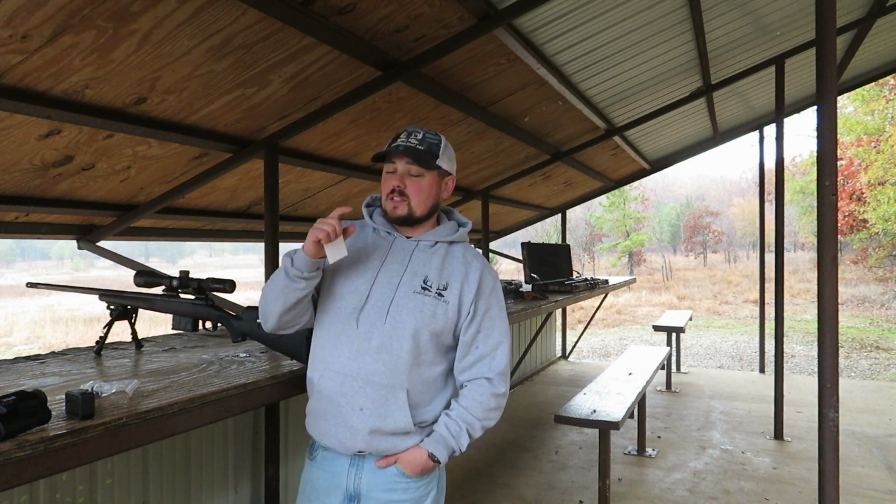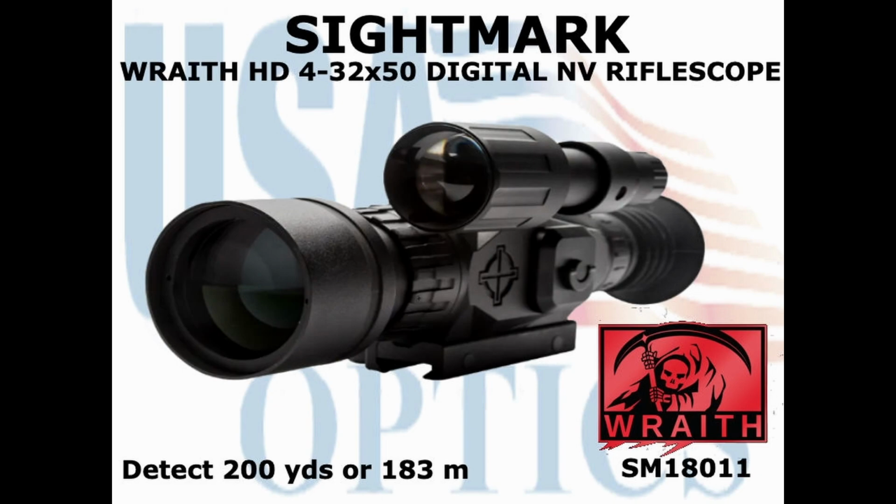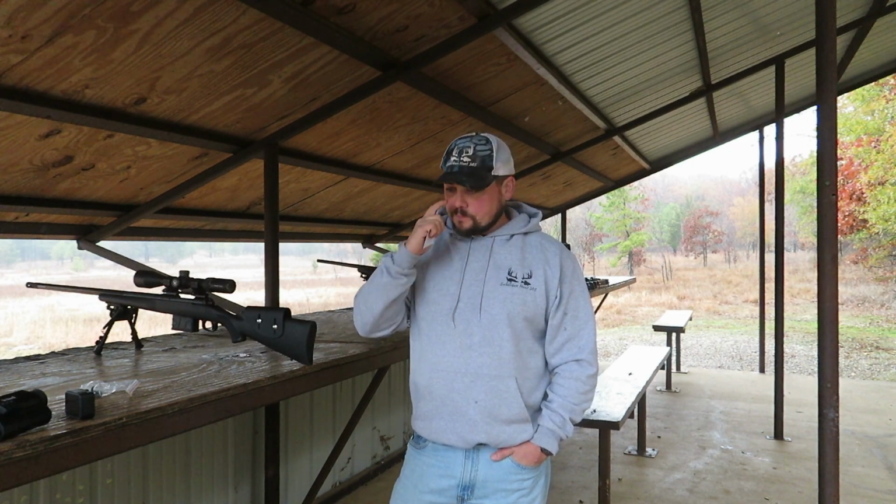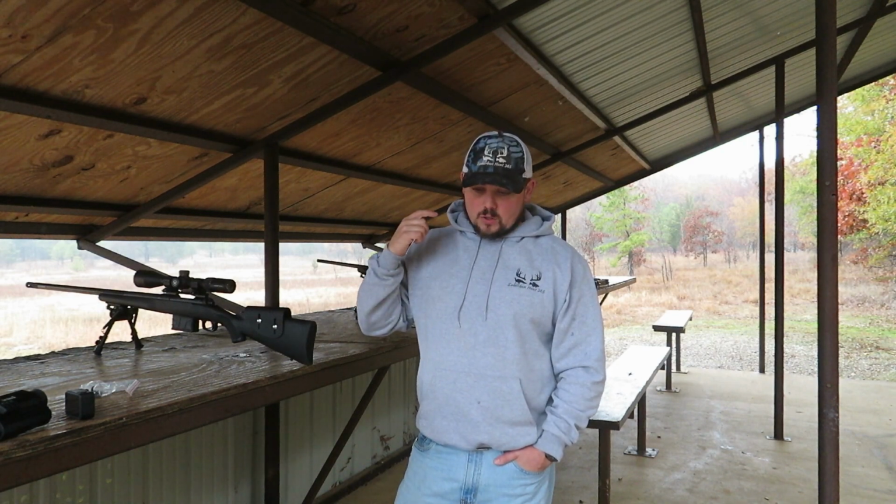So today we're going to be going hog hunting. We are actually going to be sighting in a Sightmark Wrath HD 4x32x50 night vision scope. We're going to be running it on my dad's Savage 110, and I'll also be running my Savage 110 as well this weekend. So we're going to get it sighted in. Now, this particular ATN can handle up to 7 different rifles, so we're going to be using the same scope on both rifles, because we're not going to be running 2 night vision guns at the same time.